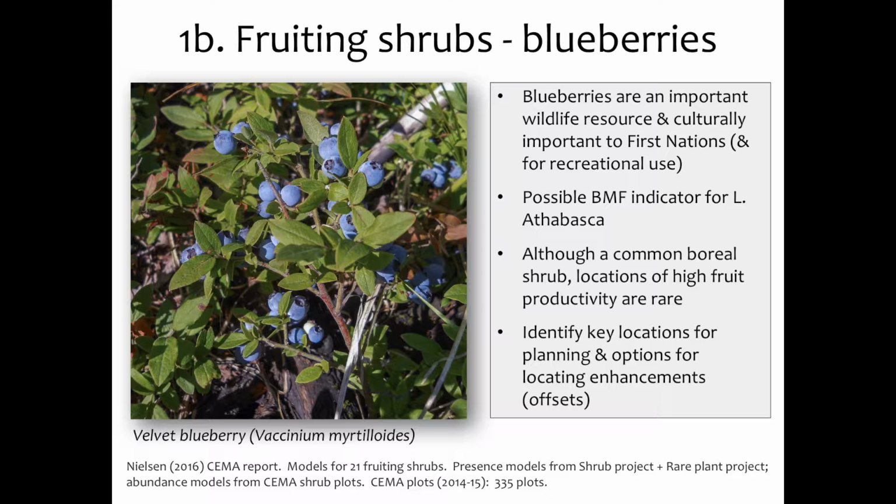The issue is it's actually fairly common in the boreal forest. It's not anything we'd typically worry about, but really good key locations for fruiting resources that are at high productivity are actually much rarer. So I was interested in looking at, in this case, 21 different fruiting shrubs across the Lower Athabasca, from taller shrubs like the cherries, chokecherry and pincherry, down to dwarf species such as the Ericaceae and the blueberries, the Vacciniums.